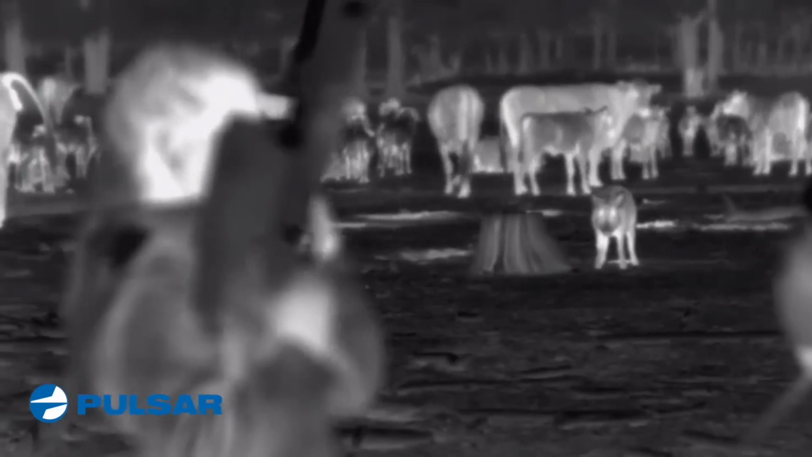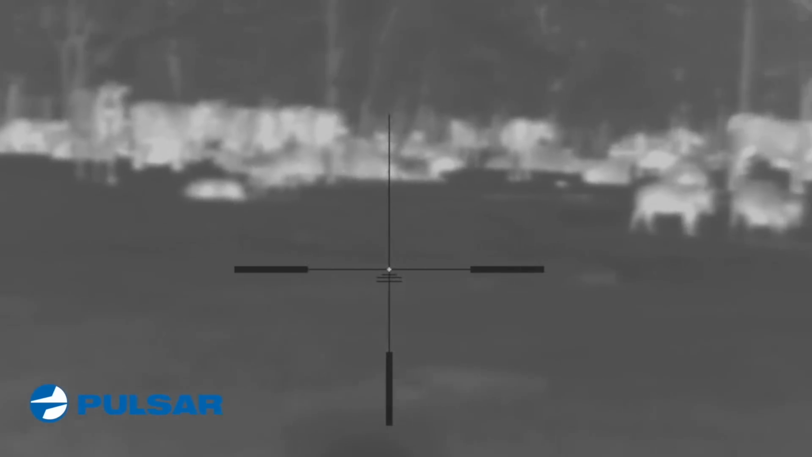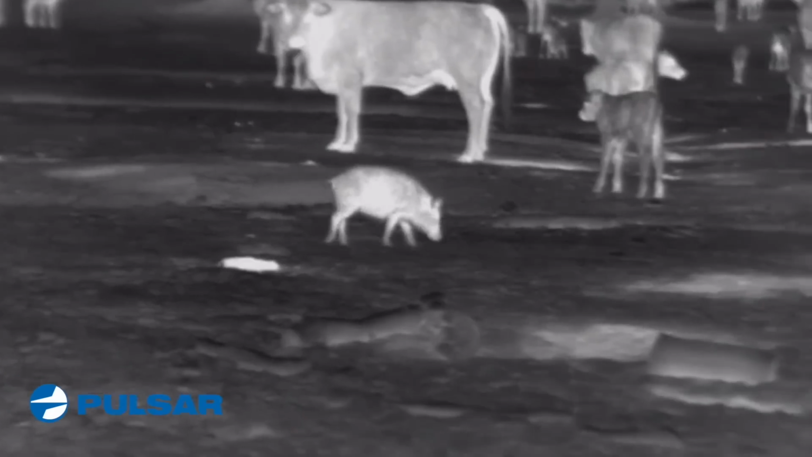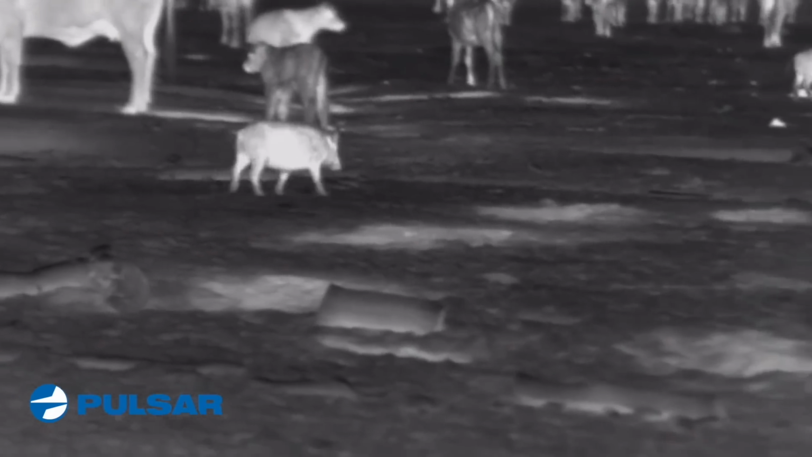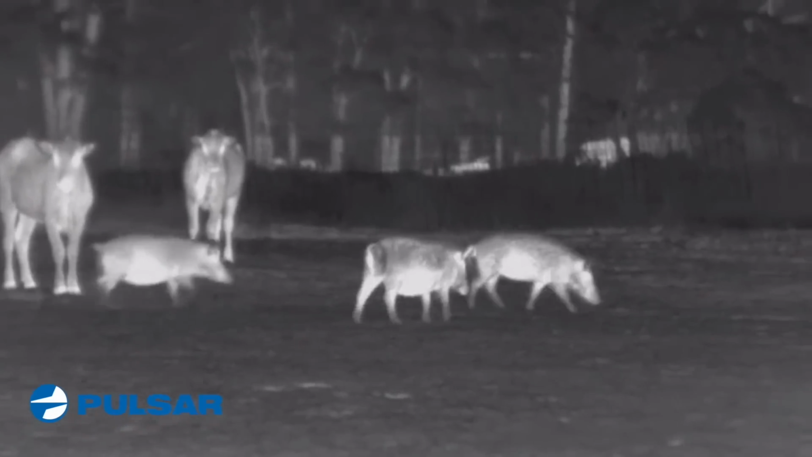All right, look at all the cows. That's gonna help us out, I think. Yeah, but it's gonna be hard to get a good shot. Yeah, I know, we're gonna have to be real careful. Let's ease on down around here. Up by the wood. Yeah, we're gonna go on the other end of this wood pile. Okay. All right, there's several of them down here.